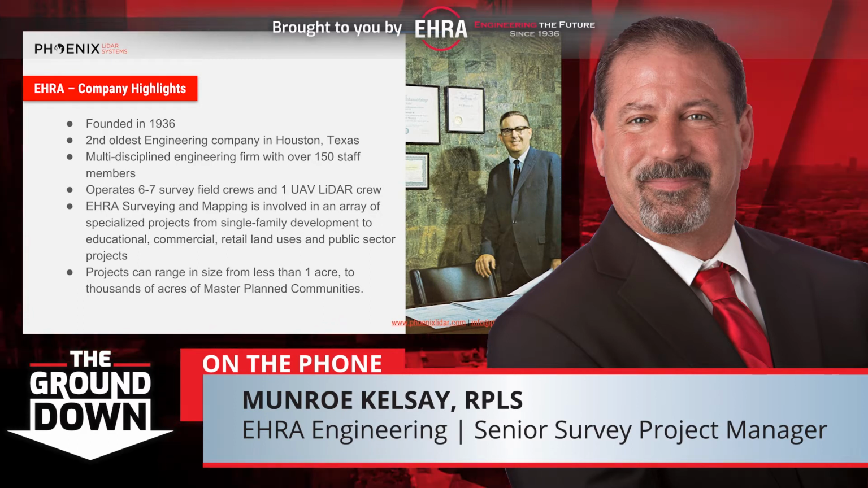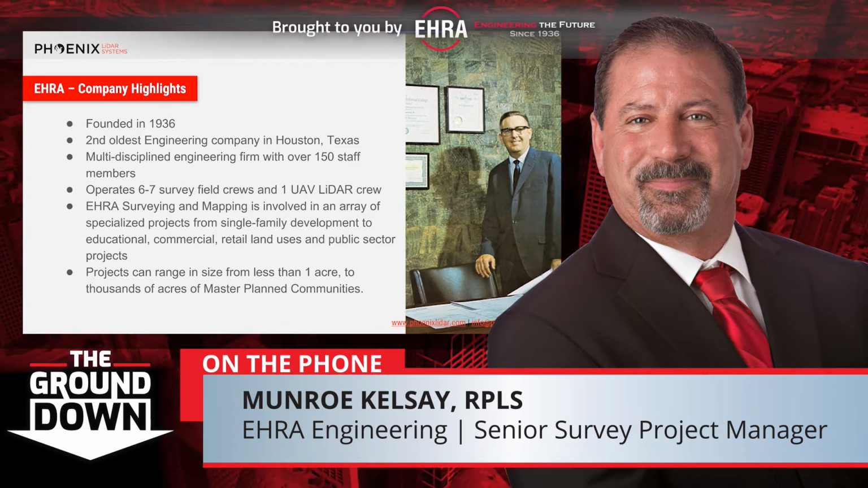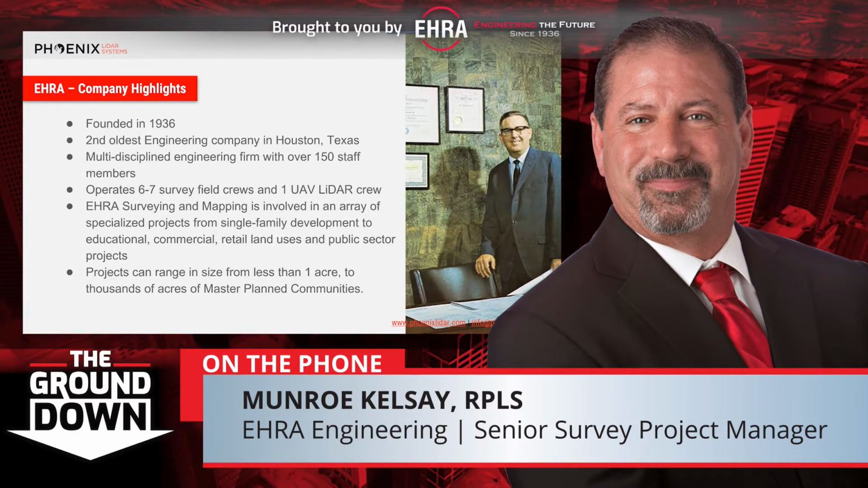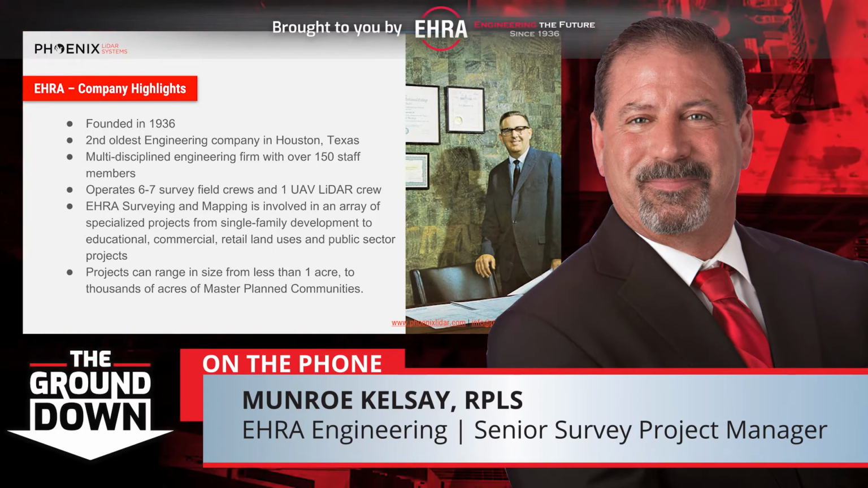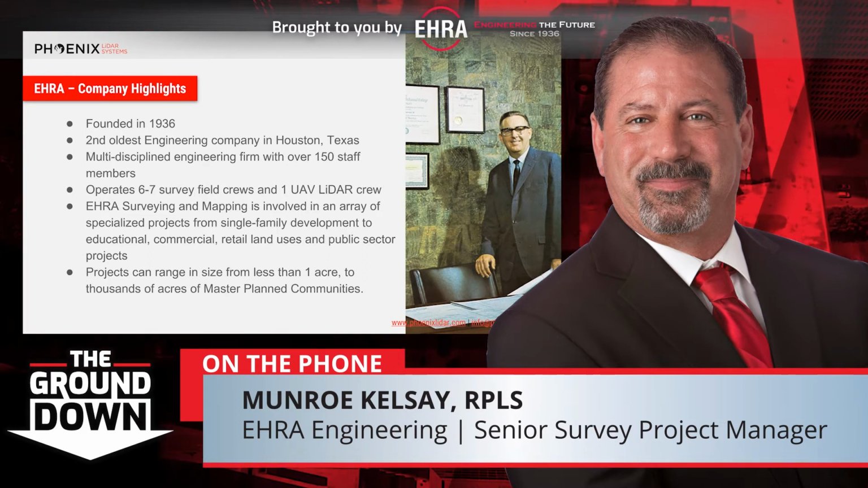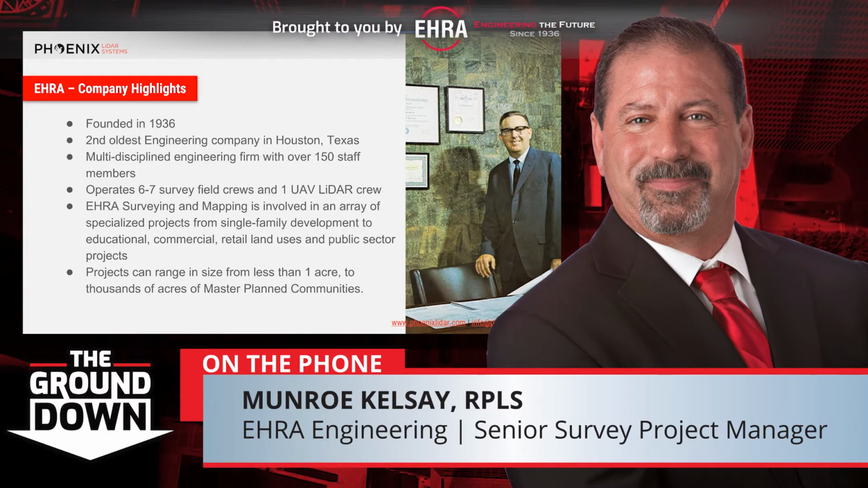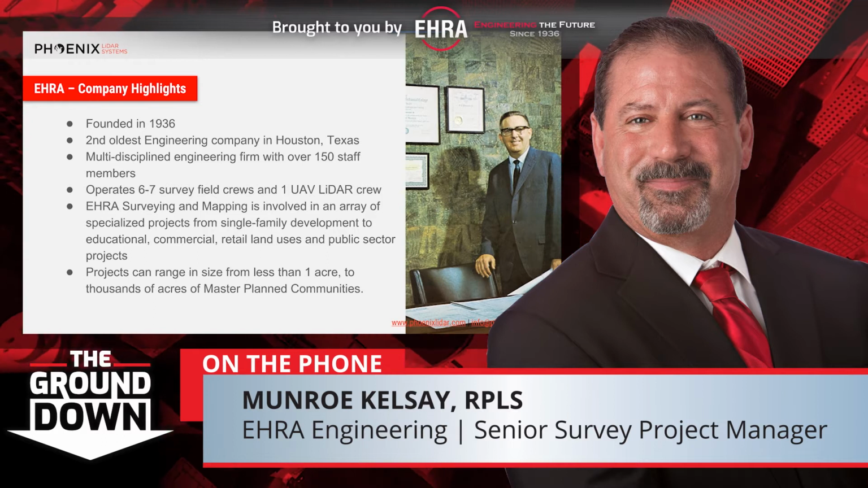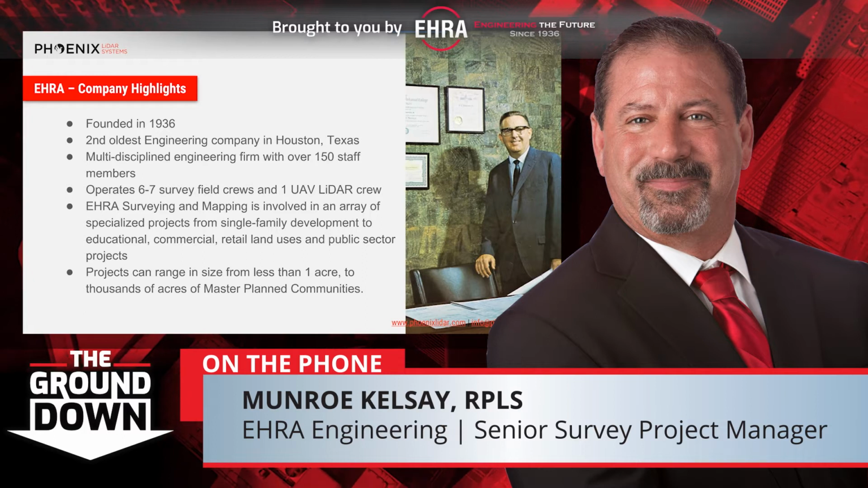Mainly what we do is single family development, but we also have mud districts, municipal utility districts that we engineer, as well as work in the public sector with roads and bridges, as well as landscaping design. Typically our projects range anywhere from 1 acre up to maybe 1,000 acres for a multi-planned community that's going to take 10 years or so to build out. And that's it in a nutshell for Ehra.